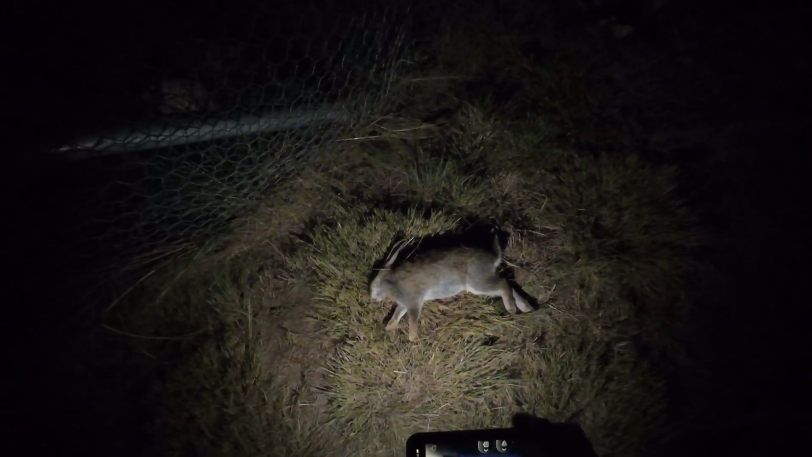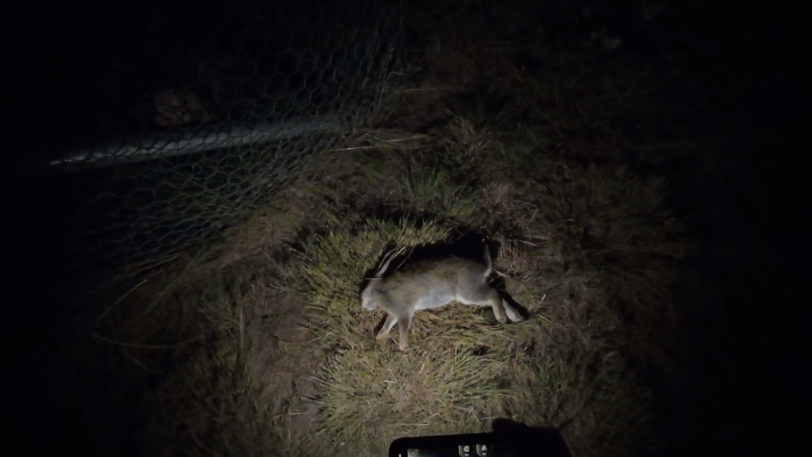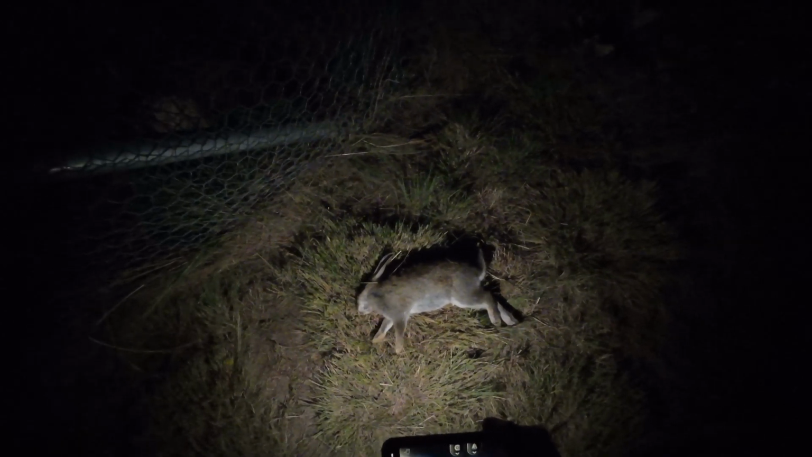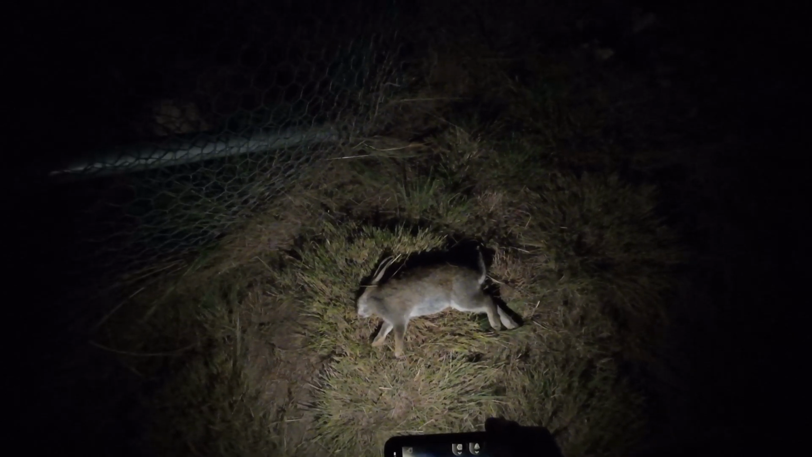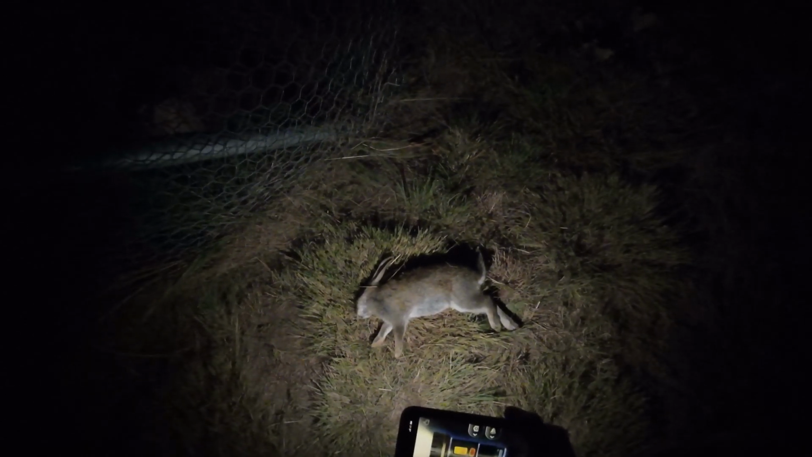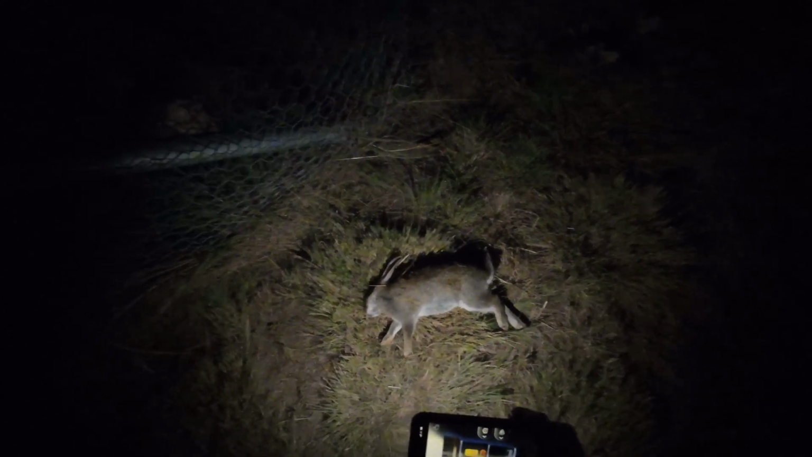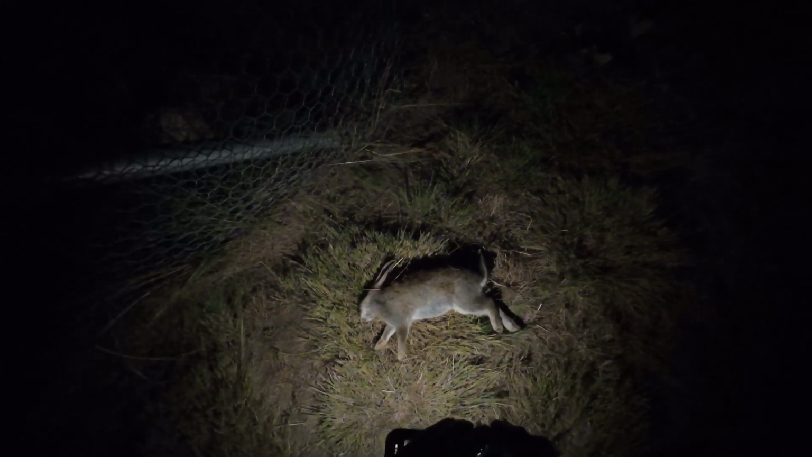First one down for the evening, and it's a little one, which probably stands to reason given they baited this joint 8-9 weeks back. We'll see what's getting around, but I'm on the board with one, which is the same as what I got last night, so anything is possible from here. We'll see how we go. I'll check back in a bit.